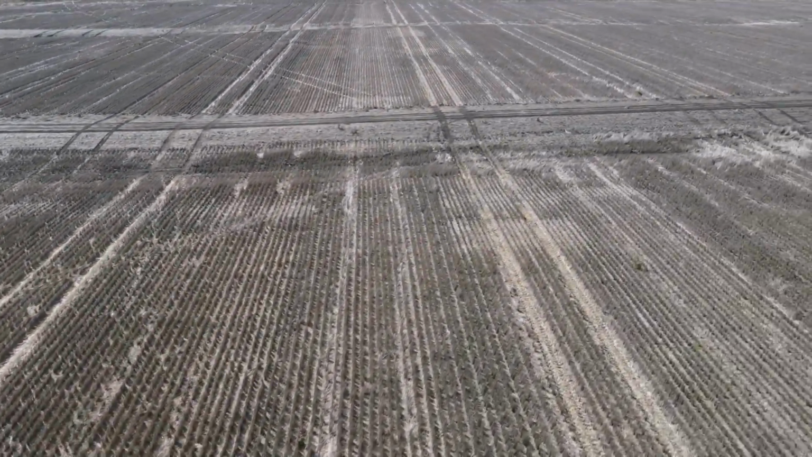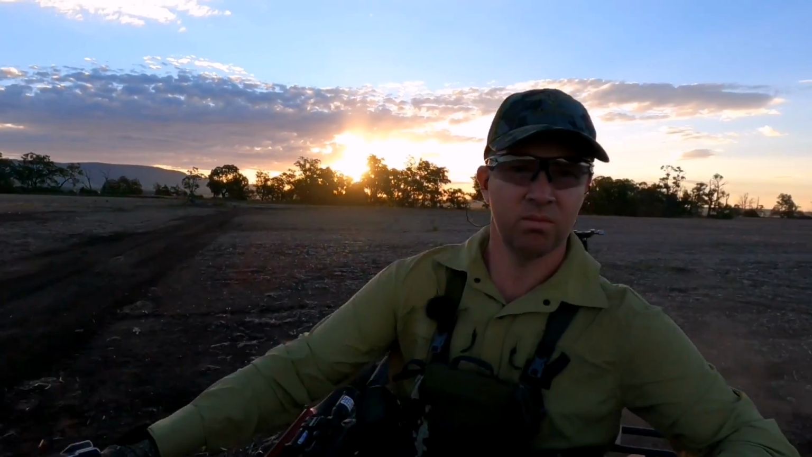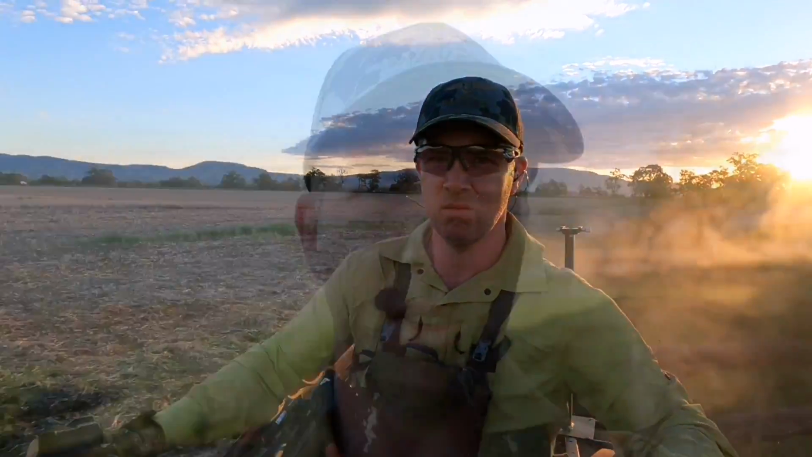It gets a little bit niggly here once it gets dark, just in some areas. Some of the gates are a bit funny to find, so yeah, once it gets dark, that's when things really should kick off out on this open country. Everything seems to stay pretty quiet in daylight.